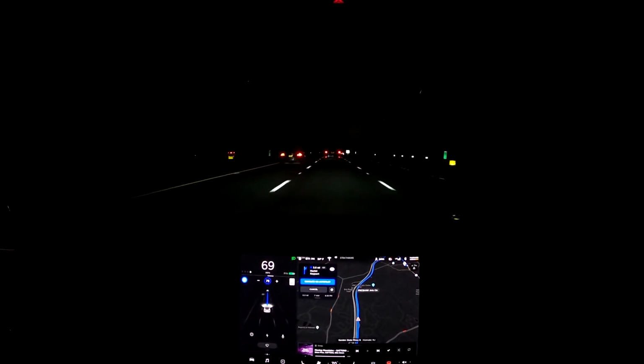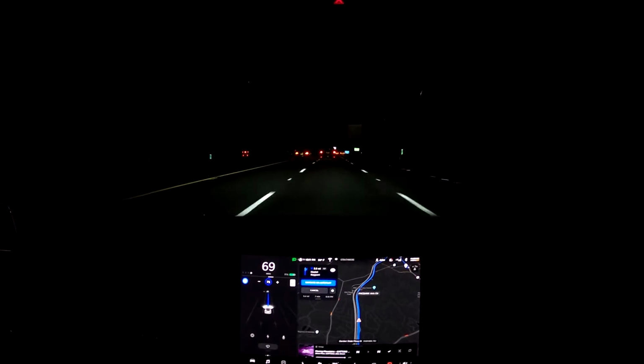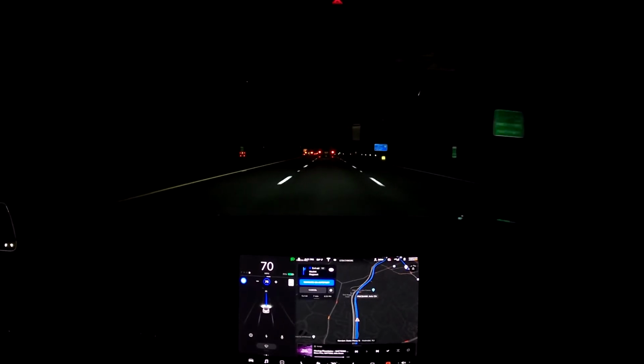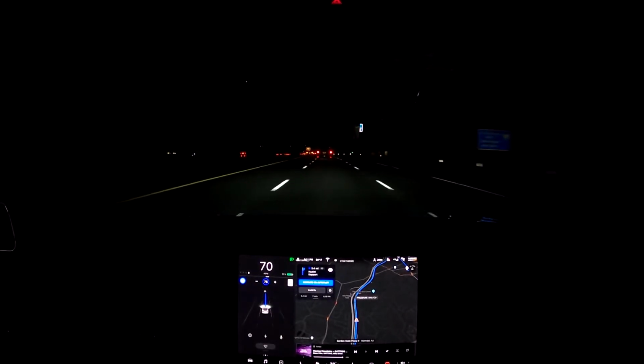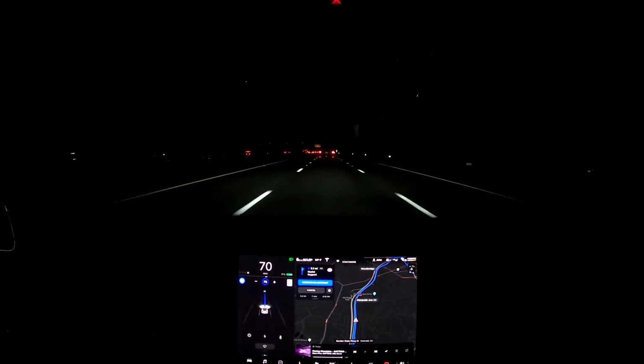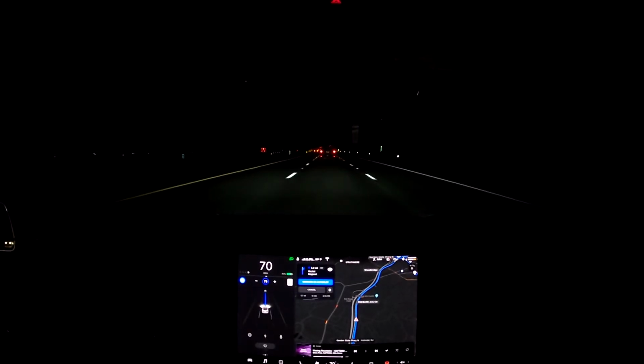The biggest thing is, not everyone on the road obviously has Autopilot, so the car has to be precautious because it doesn't know what person A might do compared to person B. Person A might be going super slow, person B might be flying by. The car has to be able to calculate all that and know what to do in each kind of situation.